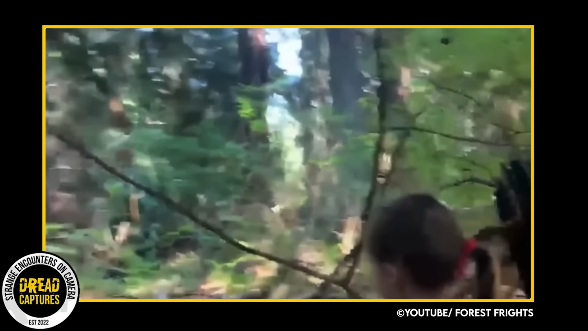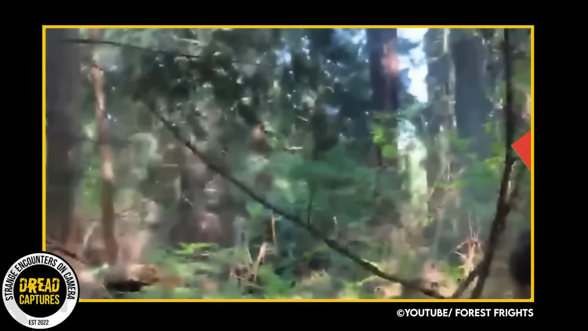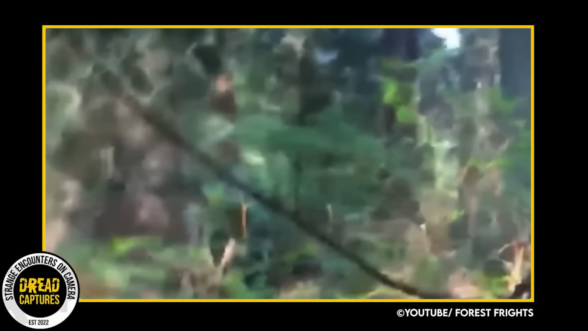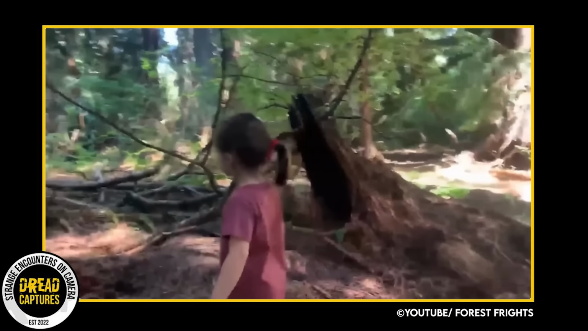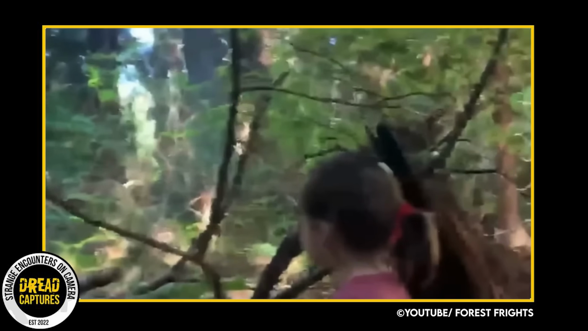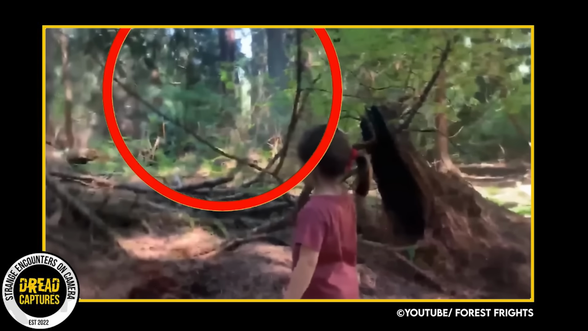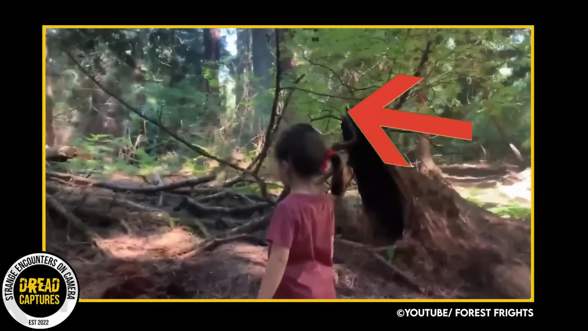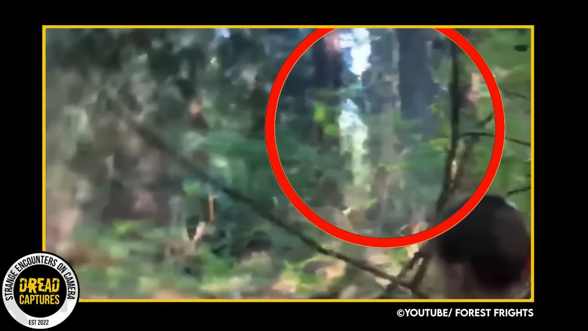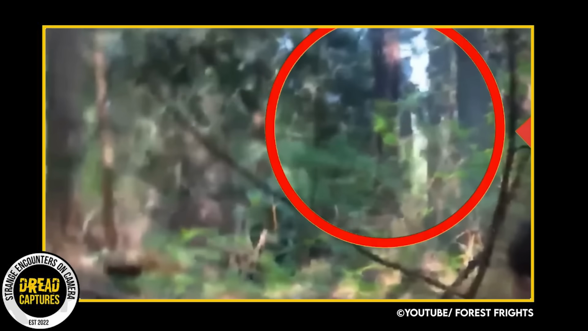The father looked around, but he kept filming his daughter Liana, not knowing what was creeping closer and closer to them. Suddenly they saw movement, and it was a massive creature moving in between the trees. It's hard to tell what it was because it was moving quickly. They both were shocked, and immediately they both thought, hey, this could be Bigfoot. The footage they captured was so convincing they couldn't believe it was real. They were both filled with fear, but also thankful the creature didn't attack them.